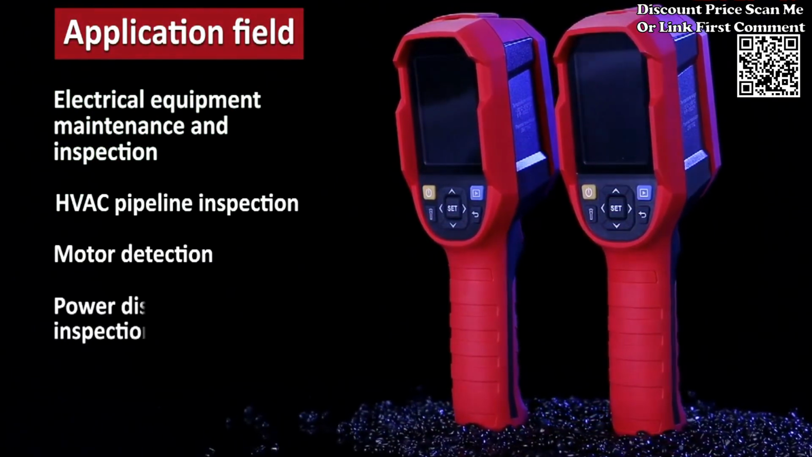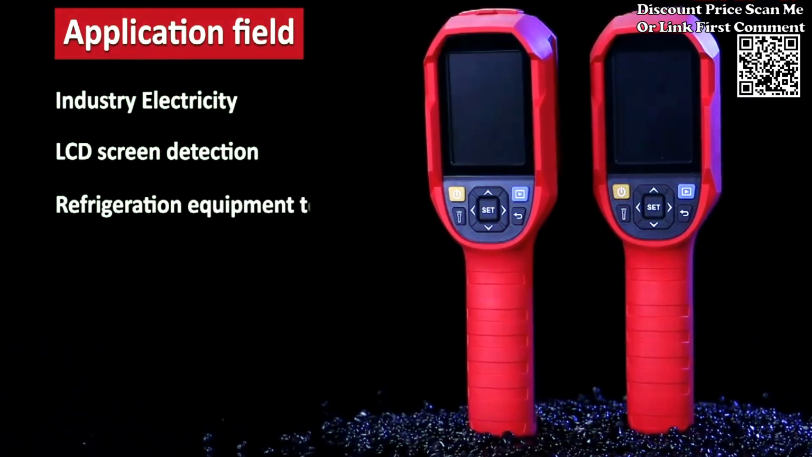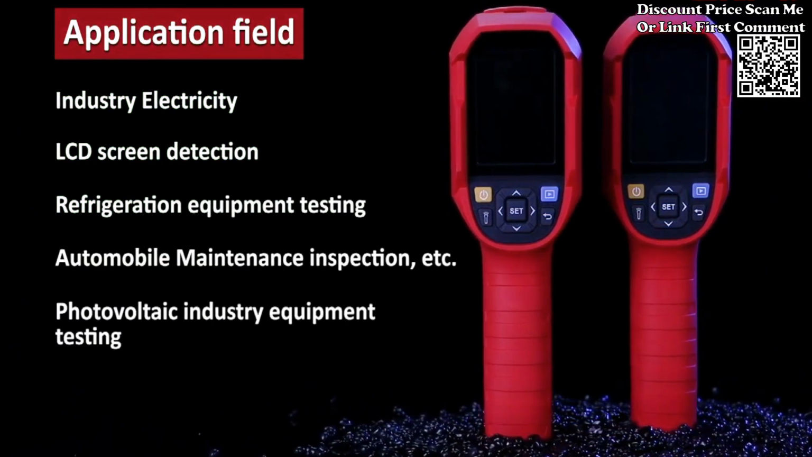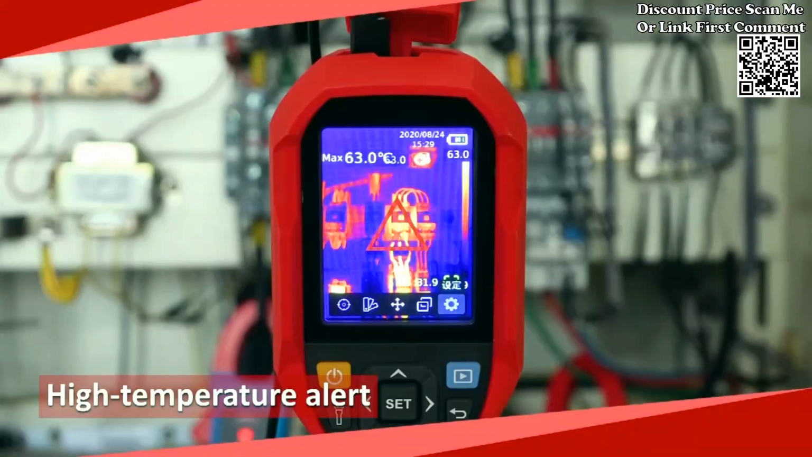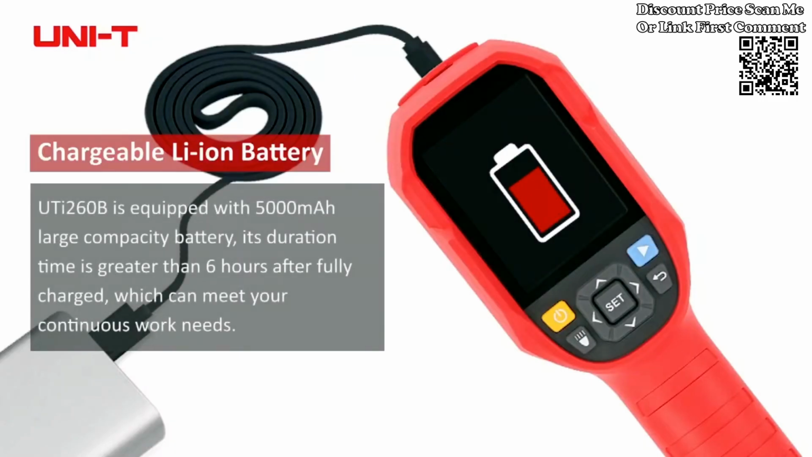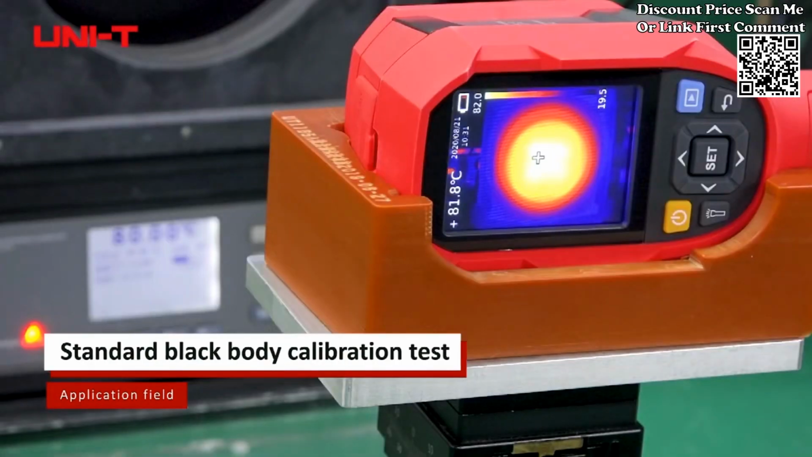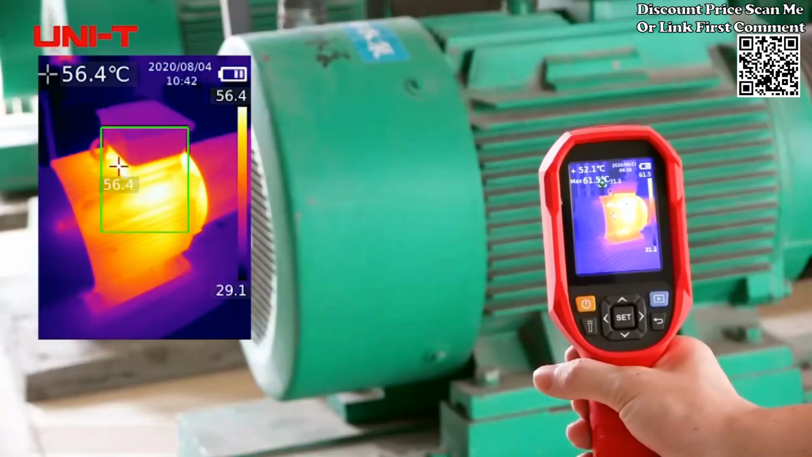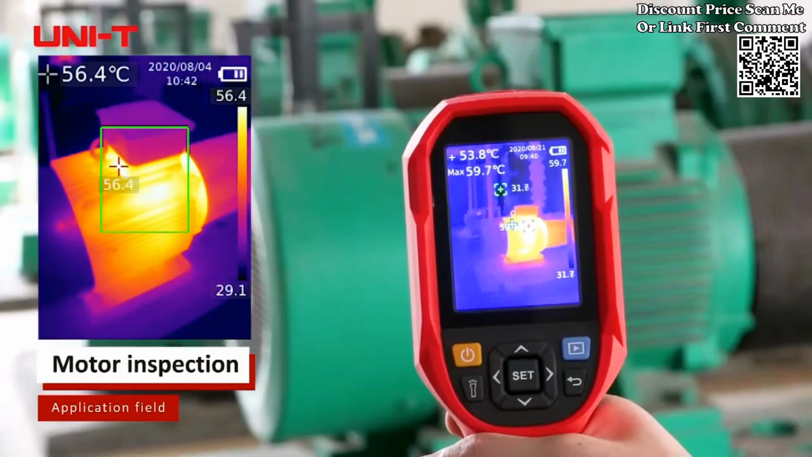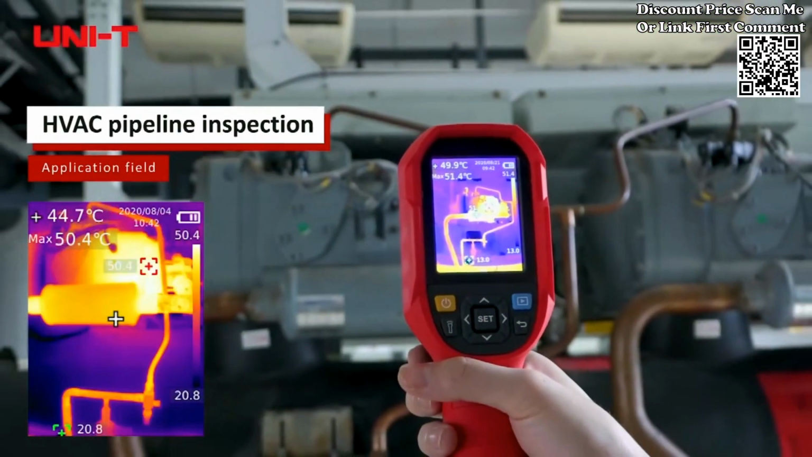for accurate temperature readings. Industrial applications: primarily designed for industrial applications, the UTI260B is suitable for tasks such as electrical maintenance, circuit diagnostics, and temperature monitoring in various industrial settings. Temperature measurement: enables non-contact temperature measurement by capturing and visualizing thermal patterns. This is valuable for identifying hotspots, detecting abnormalities, and ensuring the proper functioning of electrical components.